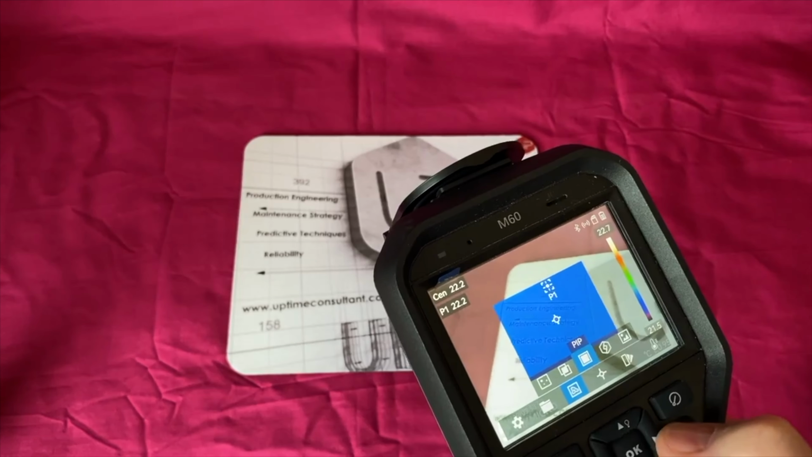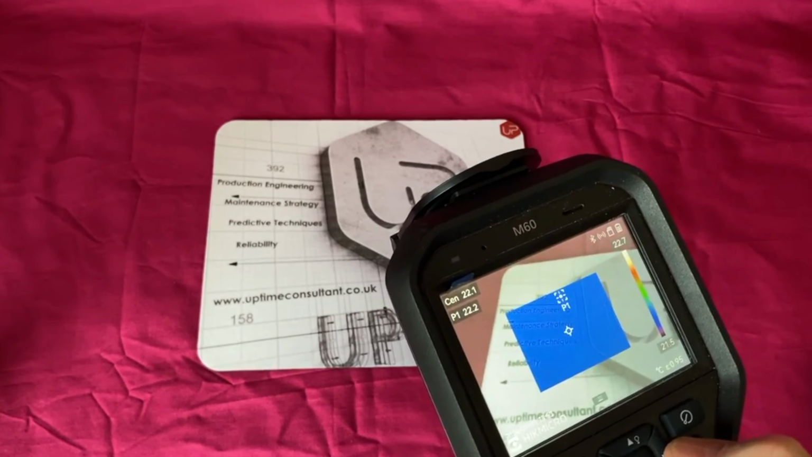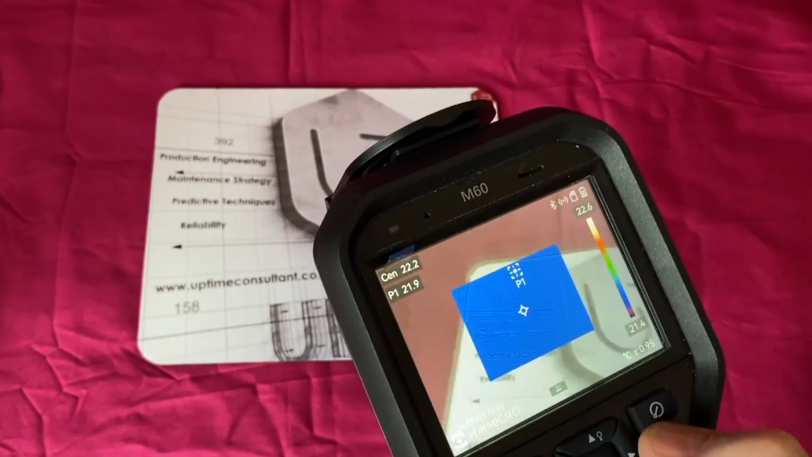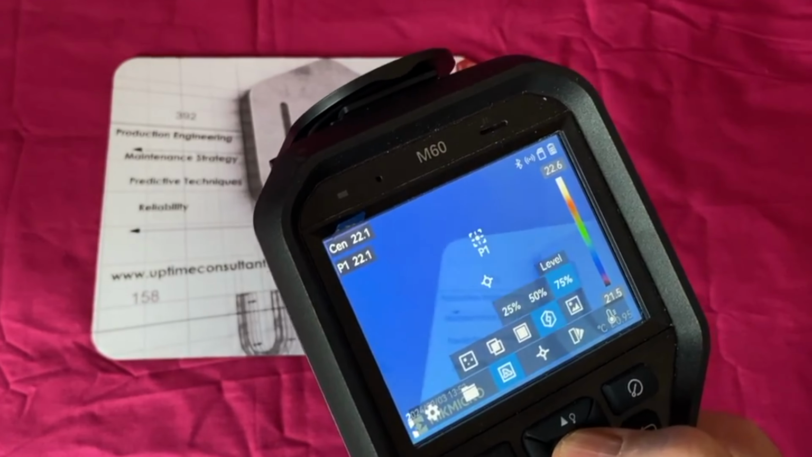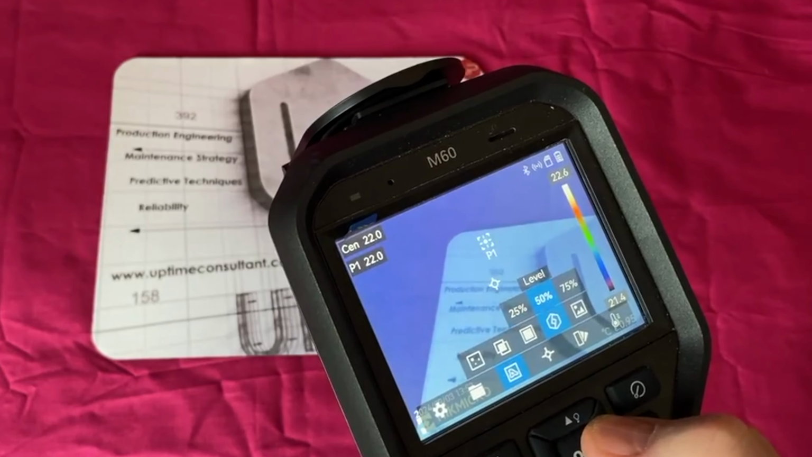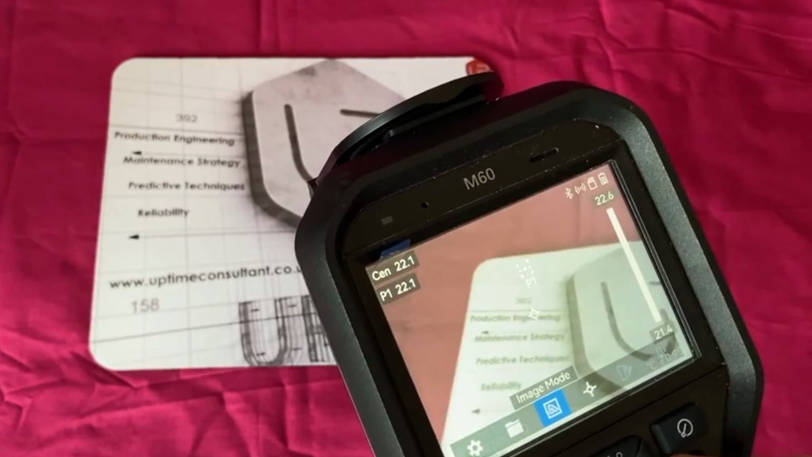We've got picture in picture, a nice one if you're only interested in the center of the frame and you want to understand where you were looking when you took that image, then picture in picture is a useful one. Back to here. This one is a blending one. I don't know whether I'd ever use it. You can blend the thermal image by 25, 50 or 75%. I don't know whether I'd use that. And then that's the visual image. So I'm just showing you what we're seeing.